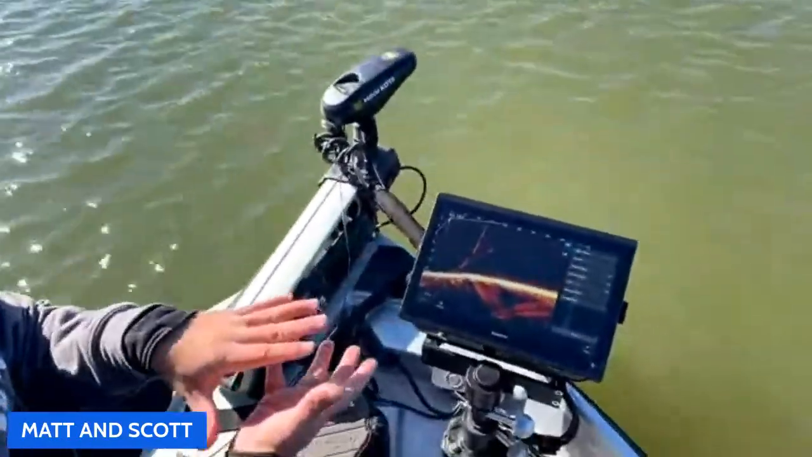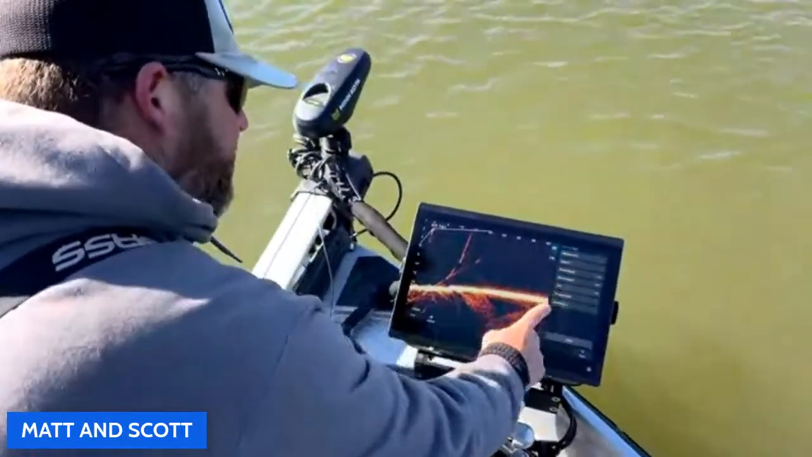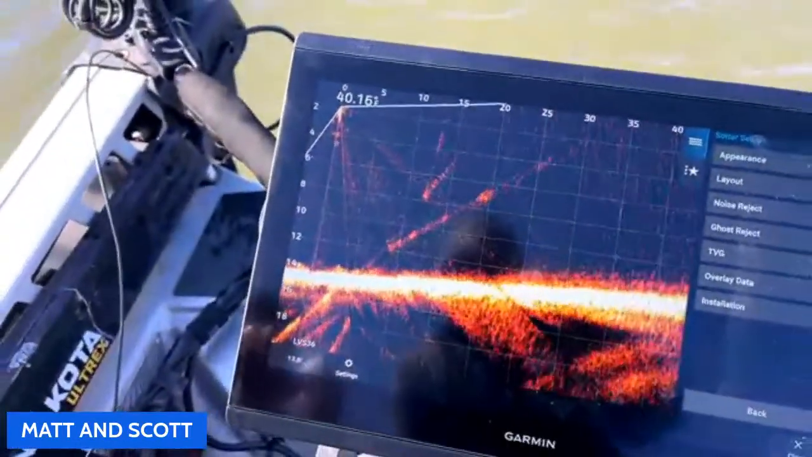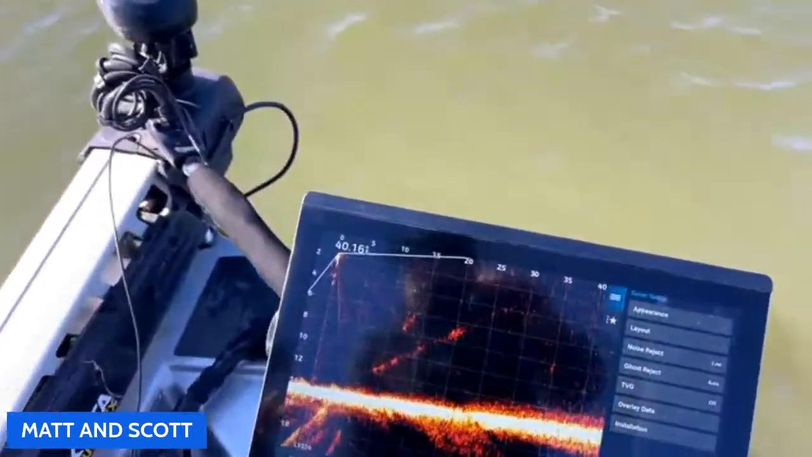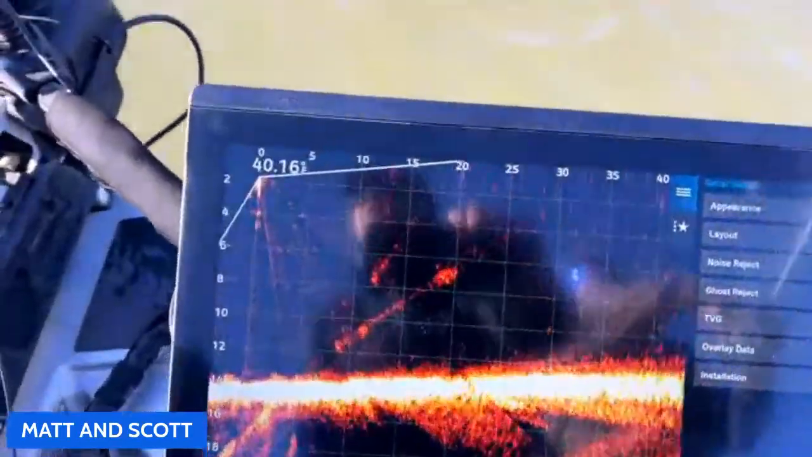The whole idea is to get it set close. So the ghost reject, we can put this on auto. Oh, that changed a lot. And what it's doing is constantly varying the gains, trying to even things out. Well, why wouldn't you keep it on there? Well, Austin, make a cast. With some software updates, they've absolutely made this much better.